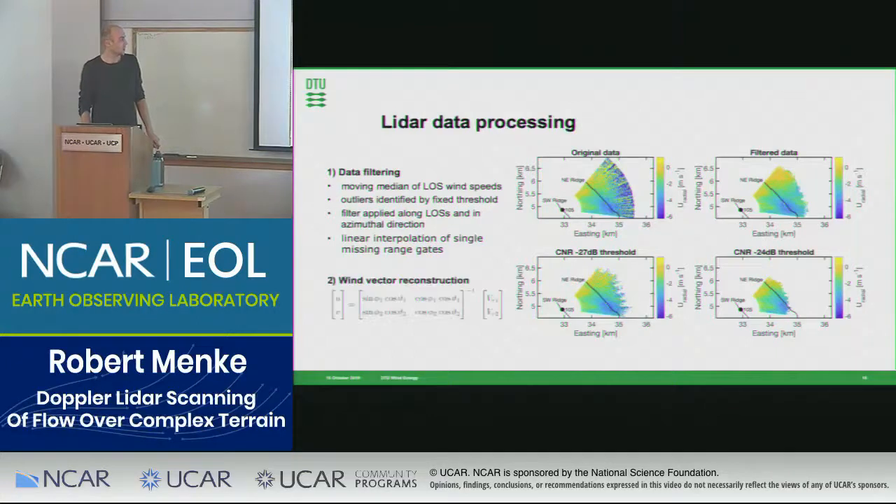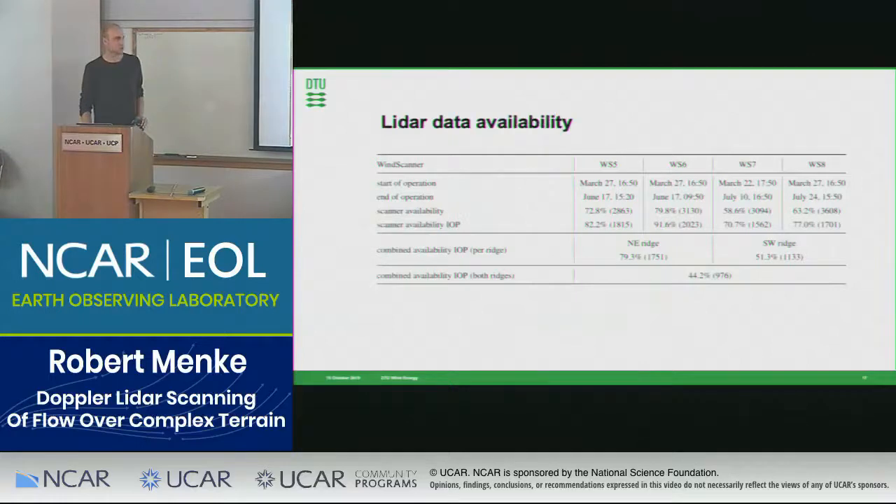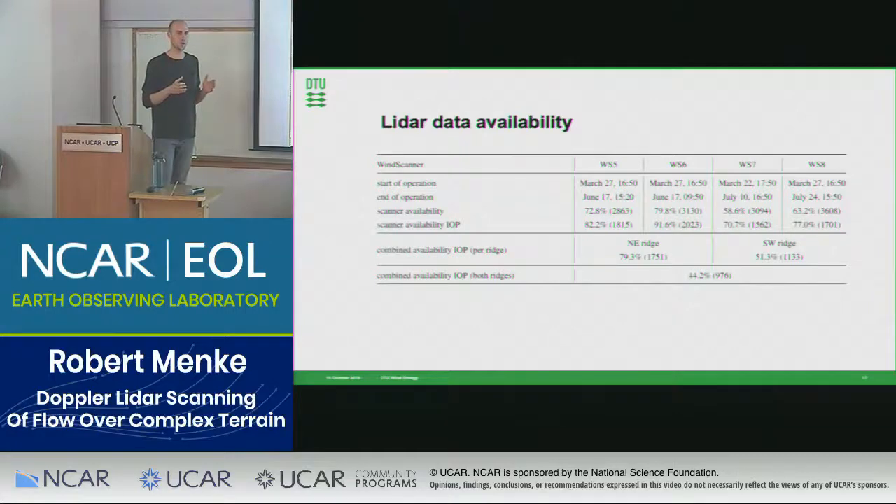And having the data filtered, we then combined the data of the two scanners along one ridge to get the U and V, the horizontal wind components. Which brings me basically to the next topic, the data availability, which gets an issue the more and more systems you need for one scenario.